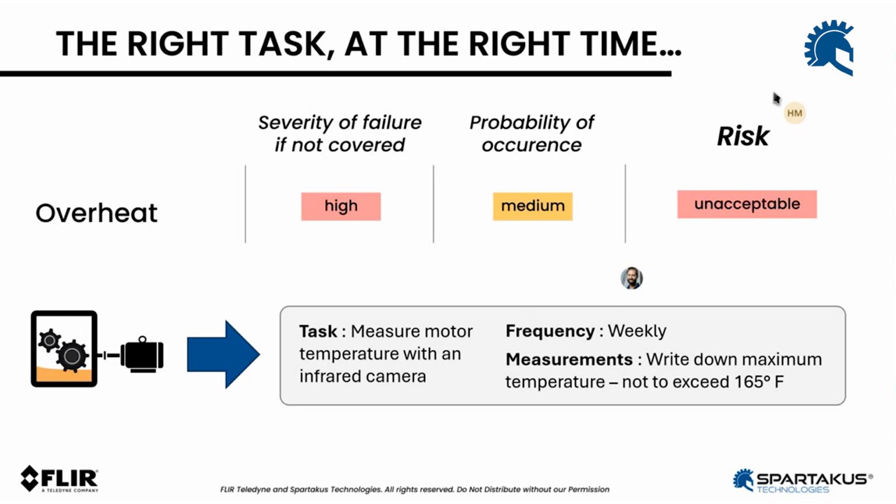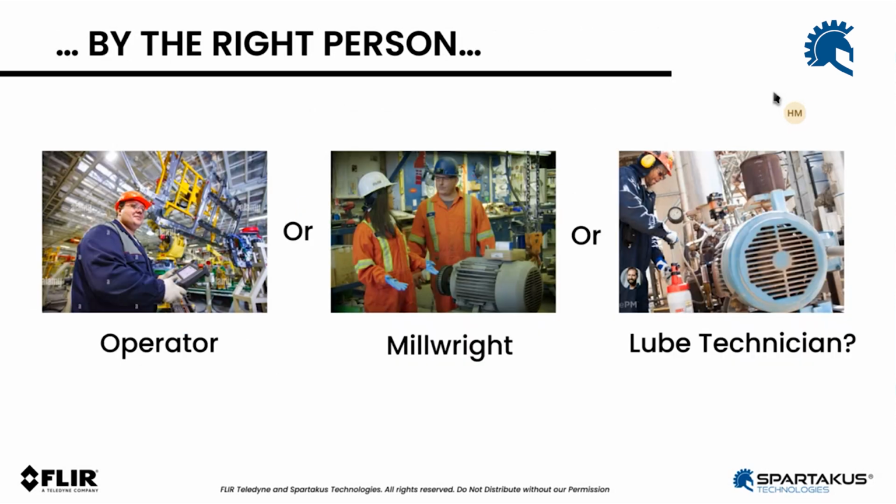Now we're not done with that. Okay, we've defined the task, the frequency, and the measurement to take. Now we have to decide who's going to do that. It's going to depend on the organization you work with. Some organizations will have operators heavily involved in the basic care of assets, right? So they will be trained on how to use a camera.